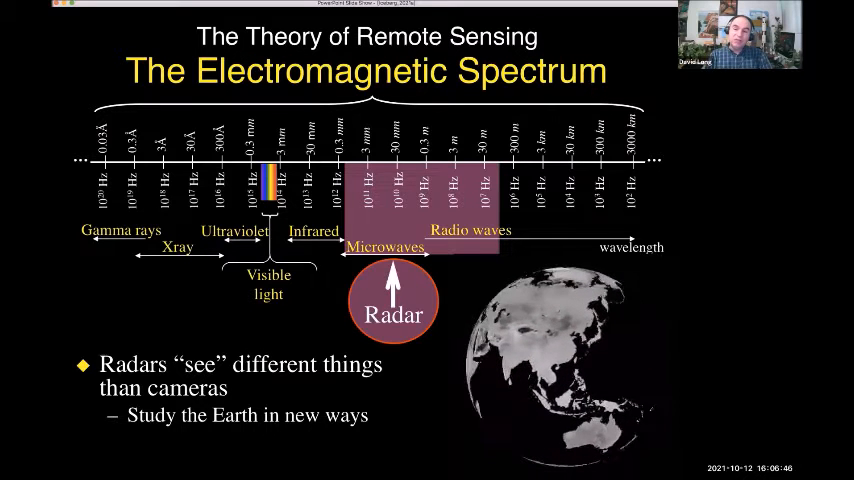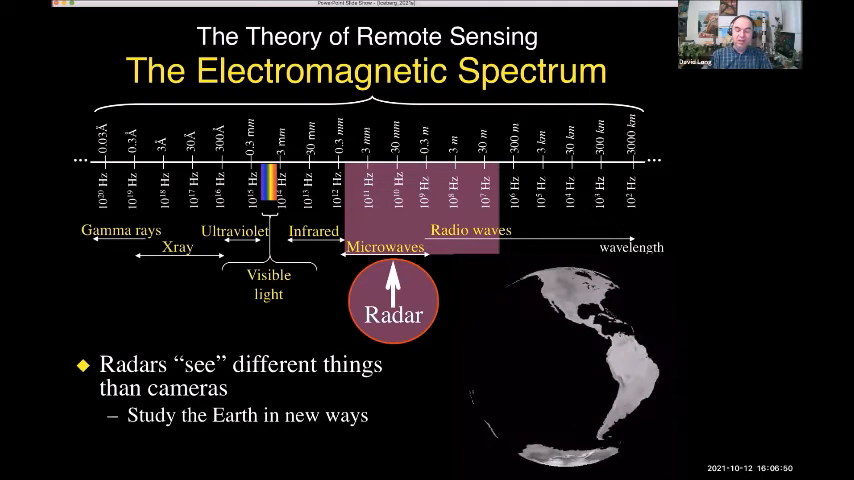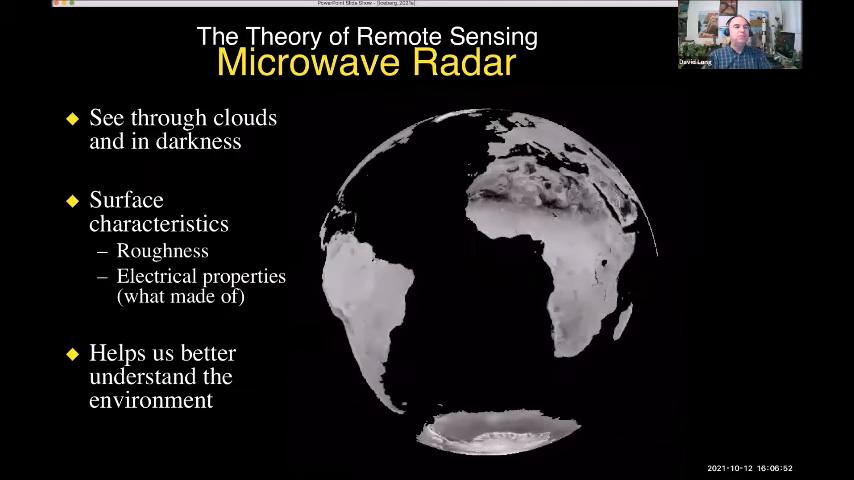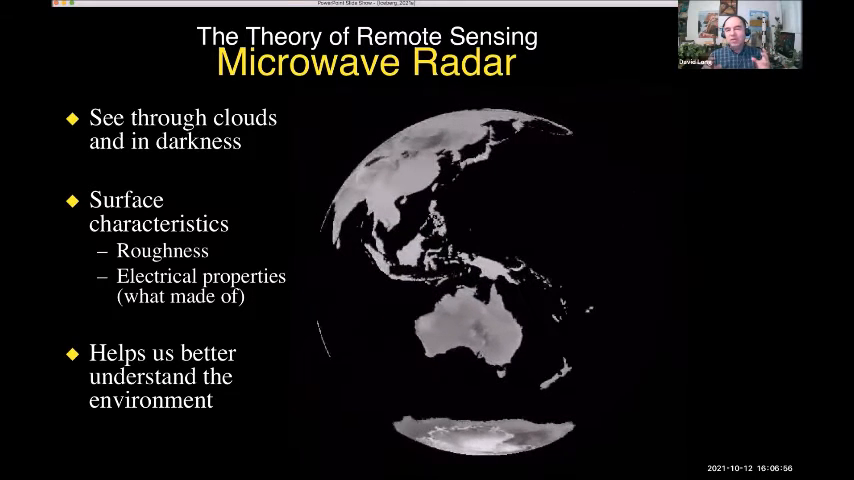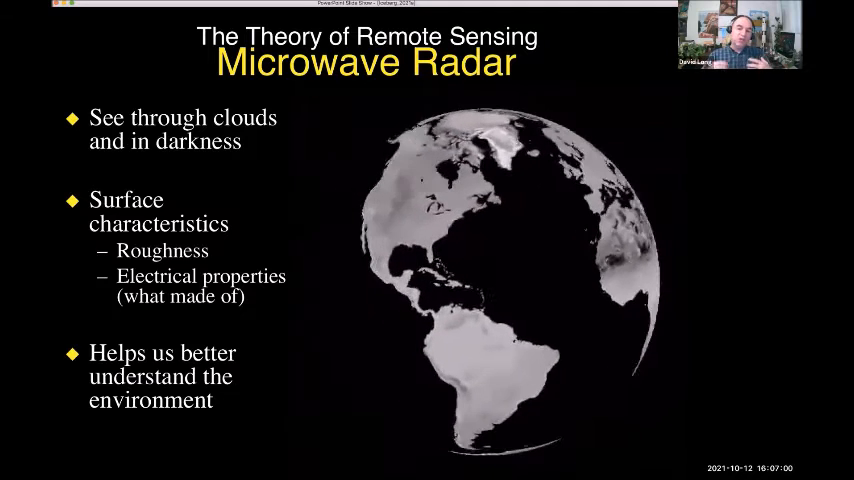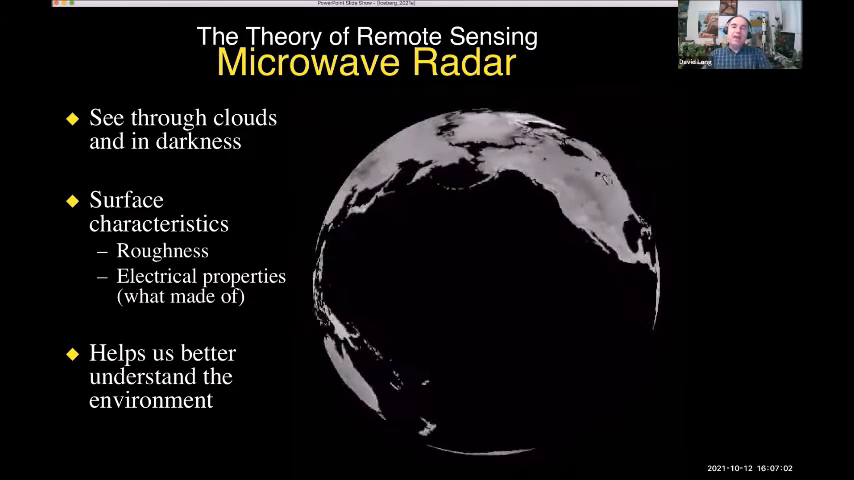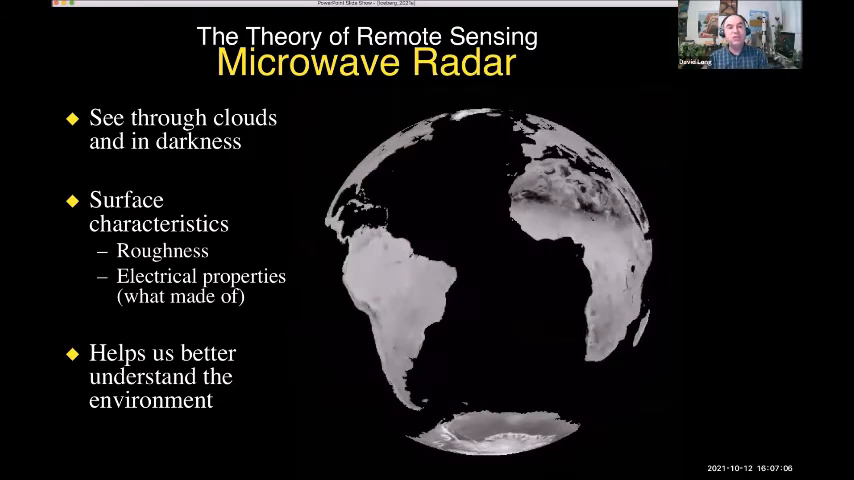So it gives us a chance to see the Earth in a different way than we're used to seeing with our visible light spectrum. Microwave remote sensing radars are really nice because they can see through clouds, they can see through dust storms, they work just fine at night. And the wavelength we're looking at, the different color of light, allows us to see the world a different way.